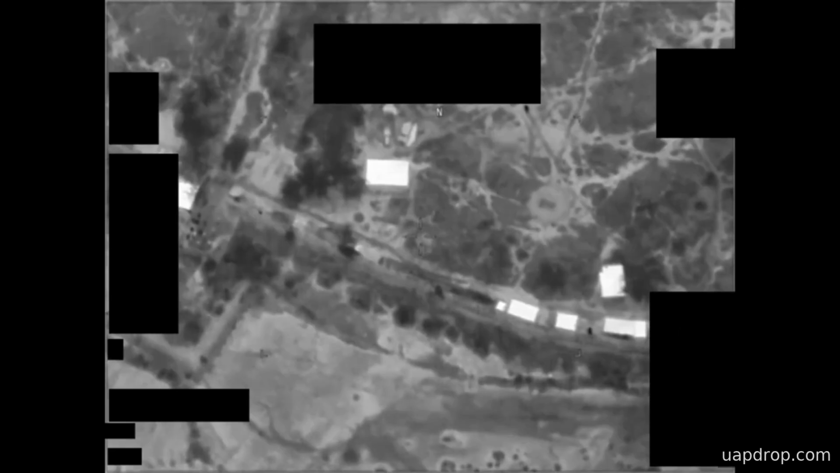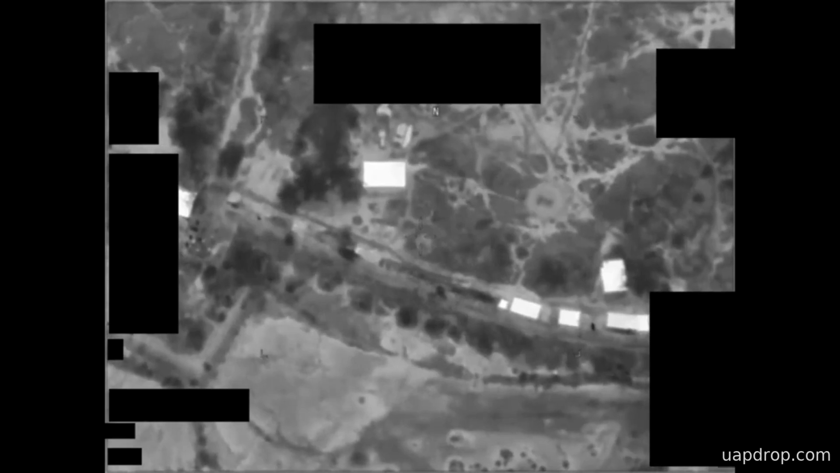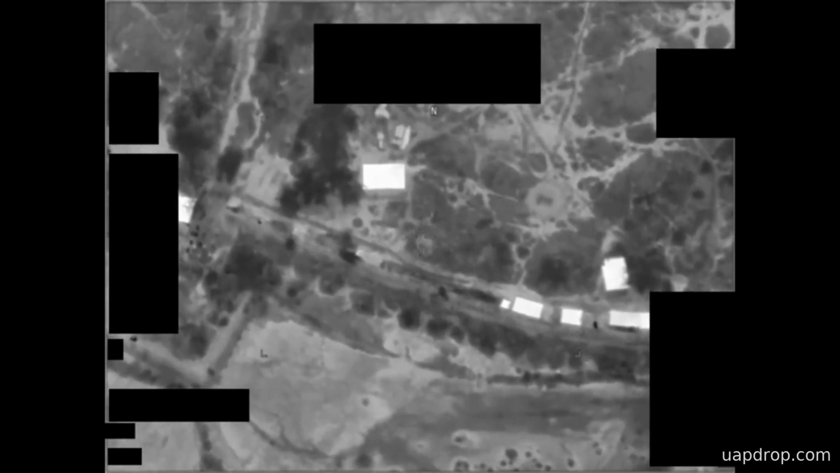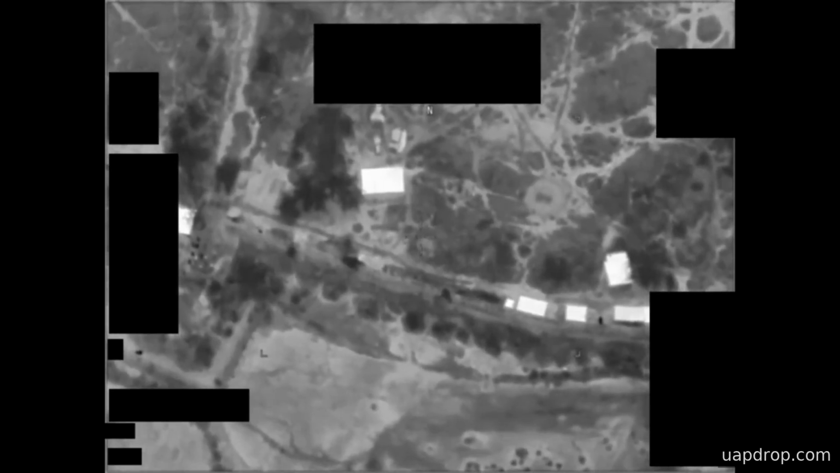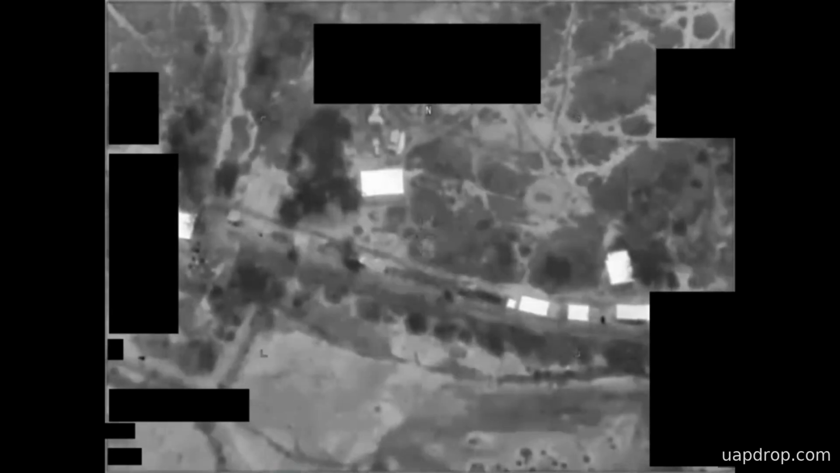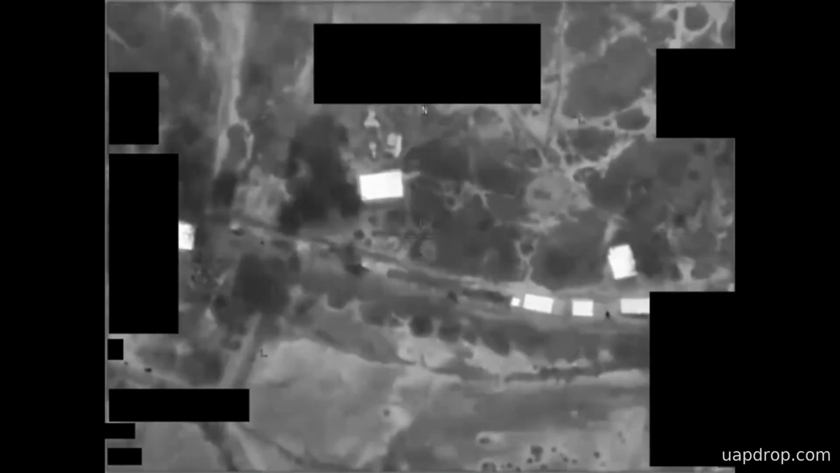AARO assessed that this clip is likely derived from an infrared sensor aboard a United States military platform operating within the United States Africa Command Area of Responsibility in 2020. According to the office, the file was uploaded to the classified network by a user in October of 2020. The file was later made public on May 22, 2026, as part of a Pursue release.